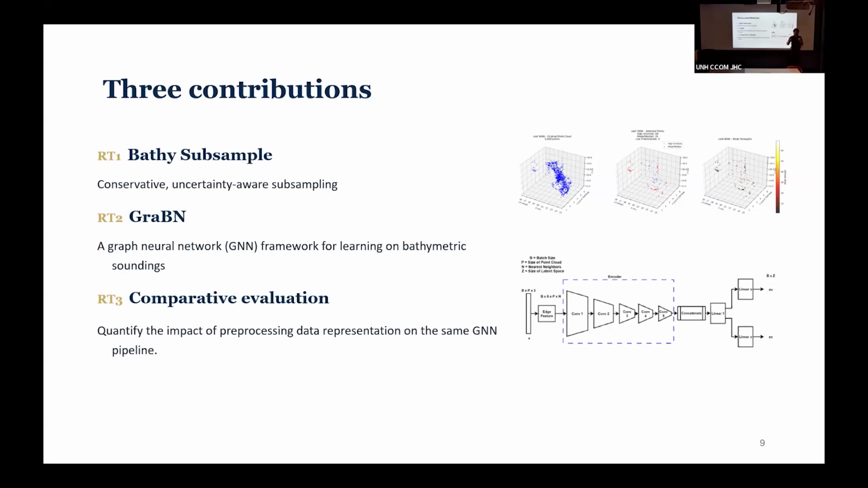And this is in two parts. Is the Bathy Subsample algorithm worth it? Is it worth all the extra computation? Where we can just use a regular median grid or a voxel grid, or use something like CHRT, which has been optimized for many decades, and will be more computationally viable than the algorithm I'm proposing. And then at the end, is the product that we have coming from the network good enough or better also to make it worth it?